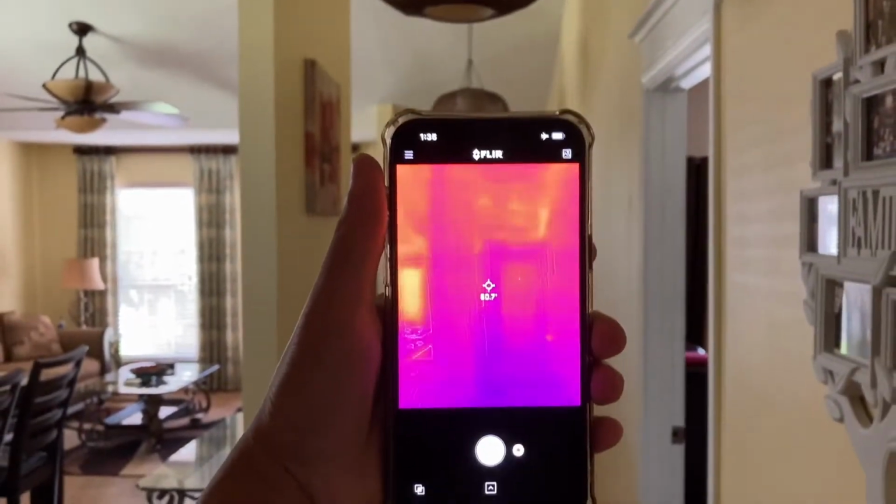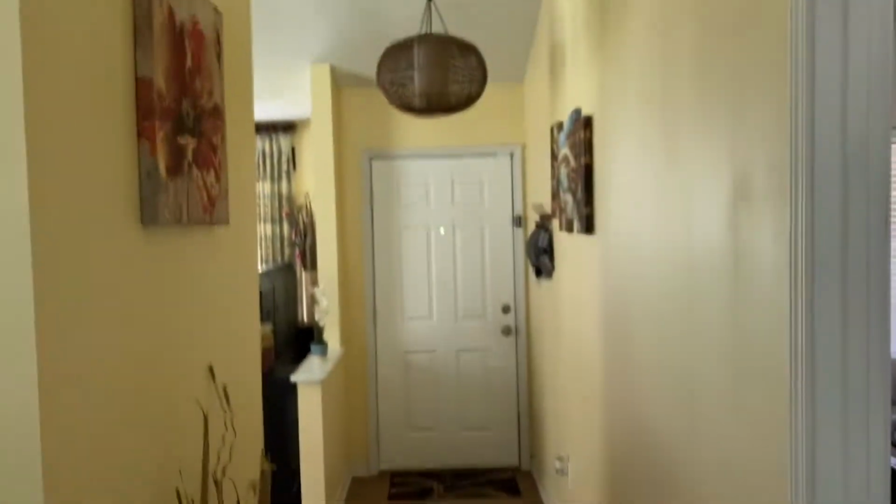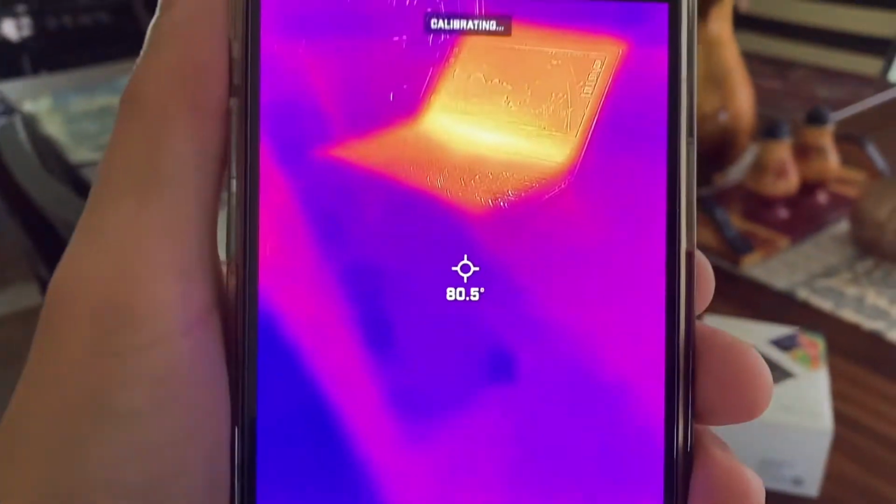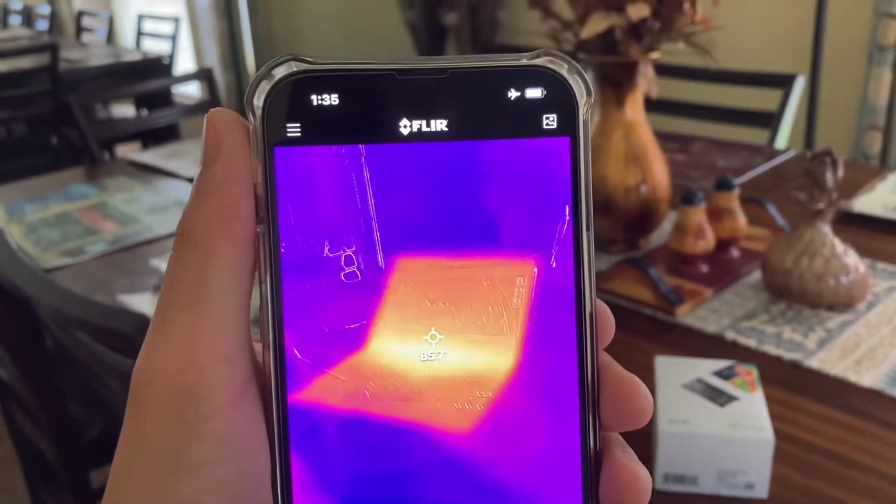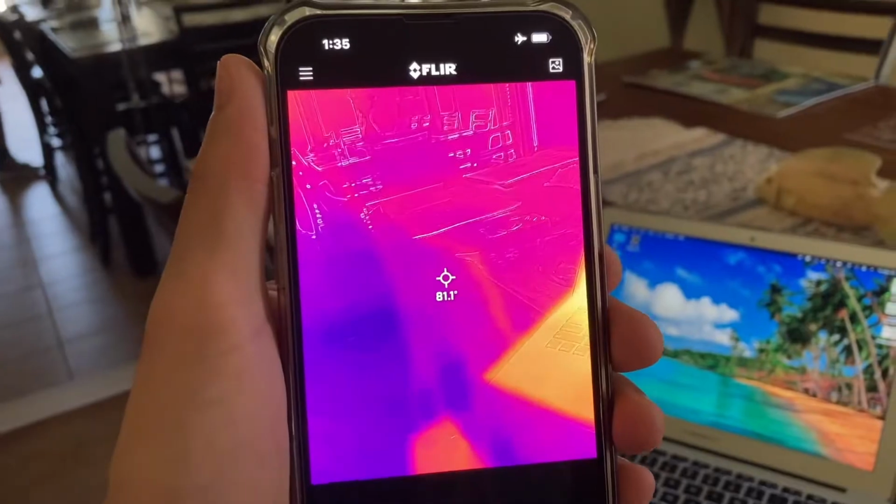And basically I'll try to zoom out a little bit so you can see what I'm recording with this camera here as well. So that's the front door right over there. And you can see the window clearly there. So I'll come right over here and you can see my laptop. That shows up hot compared to everything else, compared to the table.